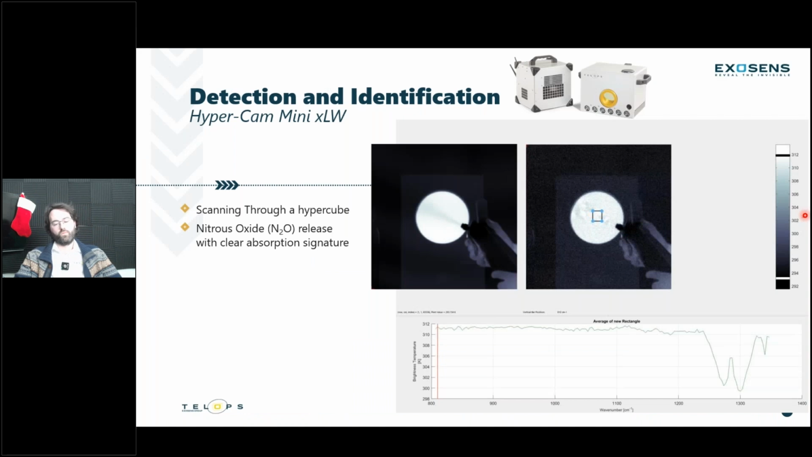Okay, so I'll go over some new hyperspectral data. This first one is not particularly special, but it's a great example of how the hyperspectral data can be looked at when you do a measurement. What can you be looking for when you take a measurement? If you're less familiar with hyperspectral data, this is a great example.